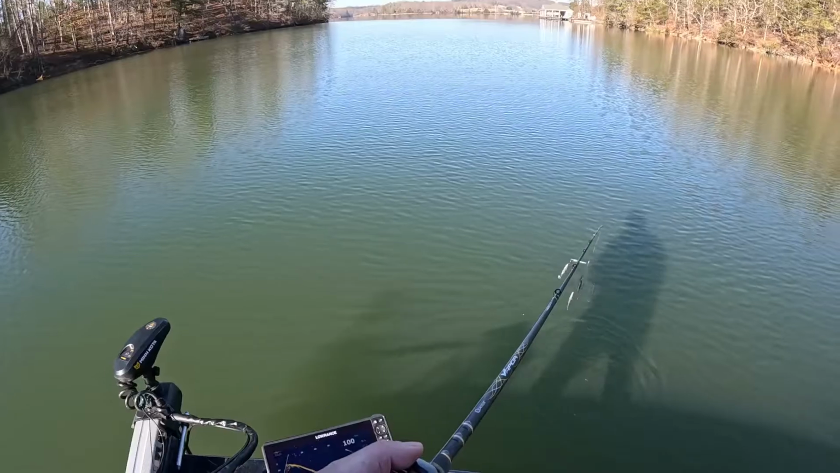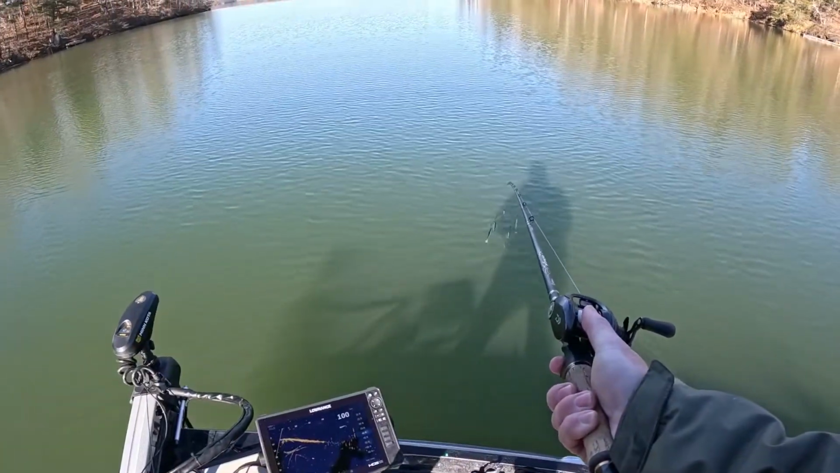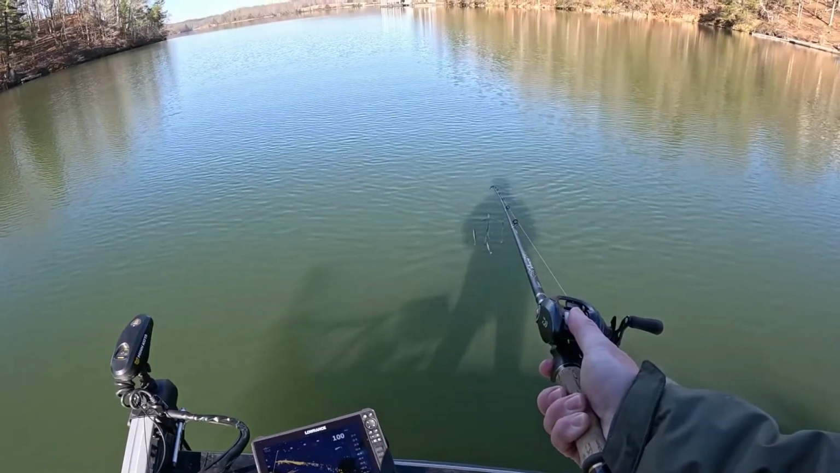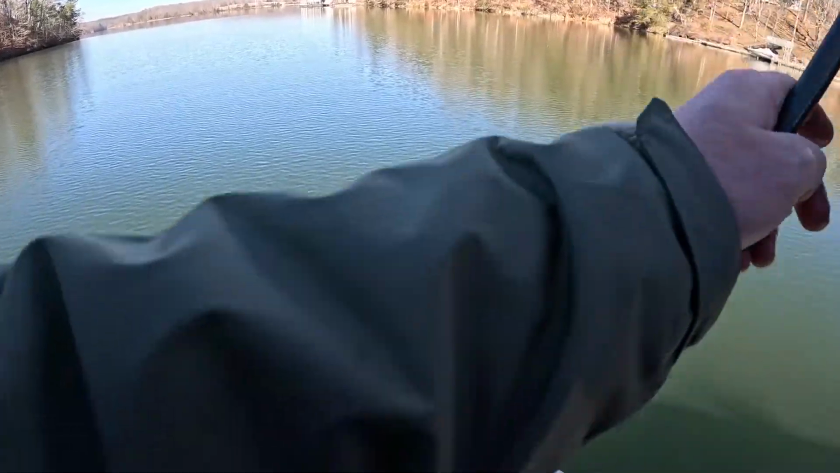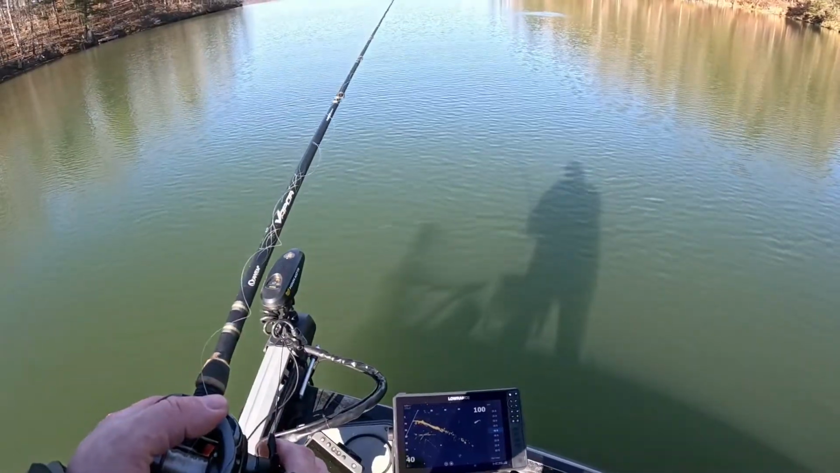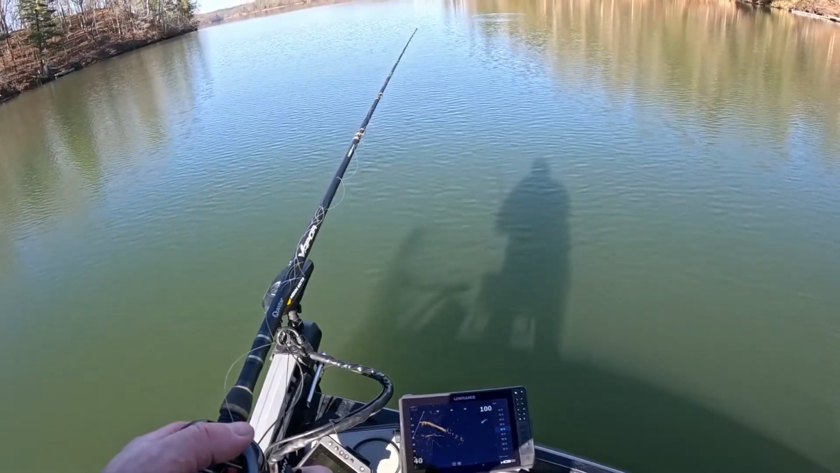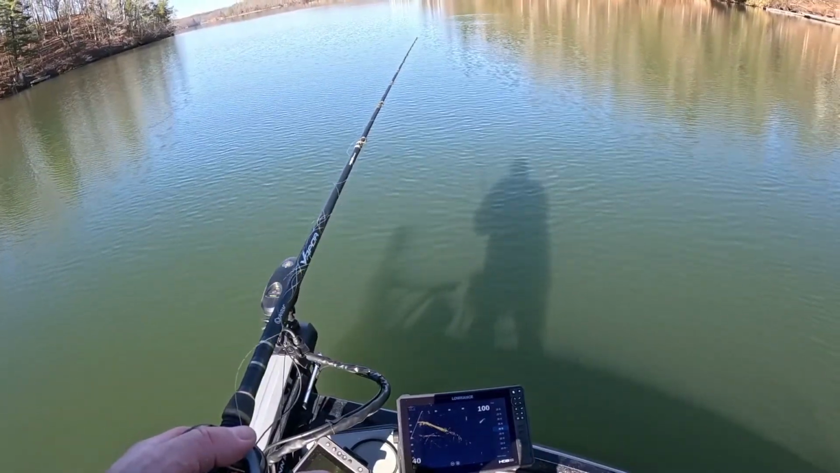With this fish, we're casting down the center of the point, so we've covered all 3 sides of the point, and we've got 3 different fish of the same species in 3 different levels of aggression. This one was relating to the bottom like the first one, but I was able to retrieve the bait a bit faster and still trigger a strike.